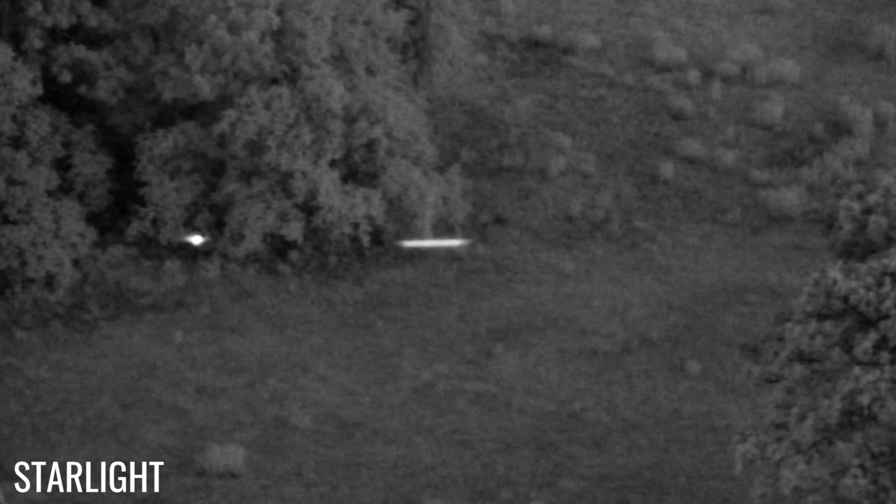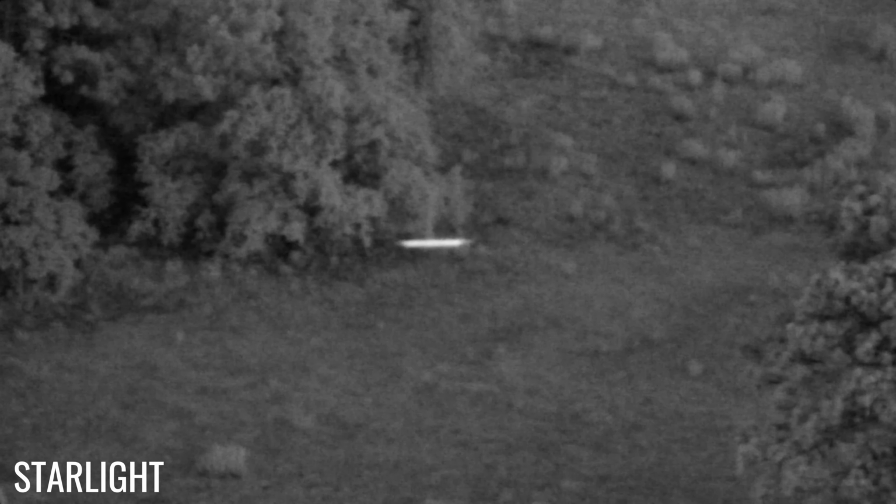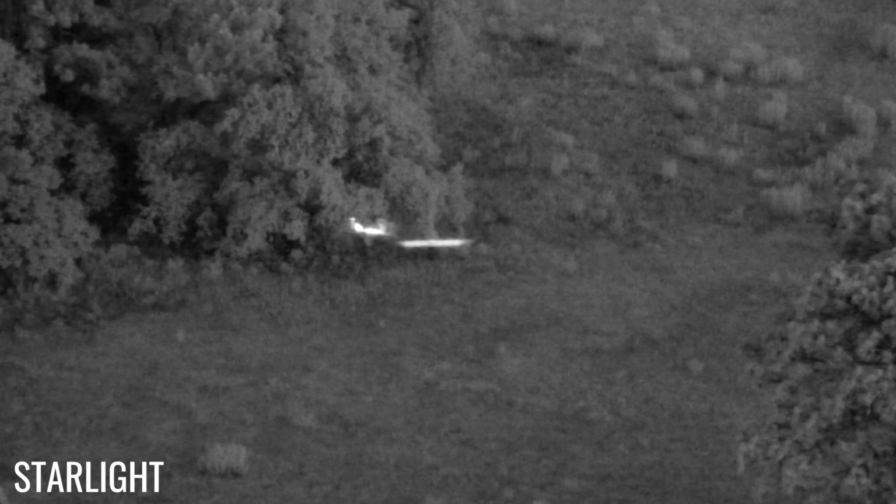Okay, so the first time I got a chance to see the Starlight sensor was with the Sheriff's Department, and we set up a scenario where we had a canine running through a field with a beacon on, and then we had the sheriff in tow following the canine. And I have to say, I'm incredibly impressed with the quality and detail of this particular scene, as it was completely pitch black. And this is not relying on any sort of thermals. This is 15 frames per second, 1080p, and it is doing absolutely amazing in this particular situation.